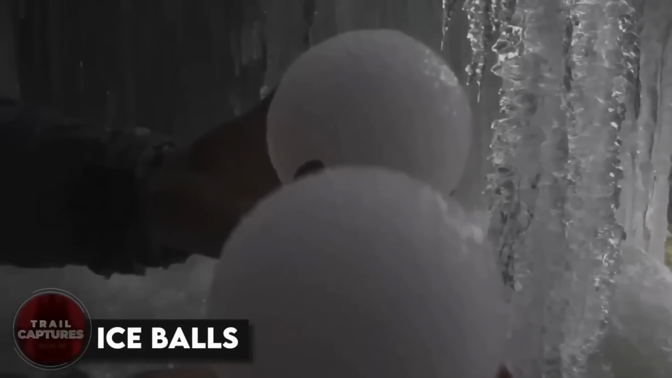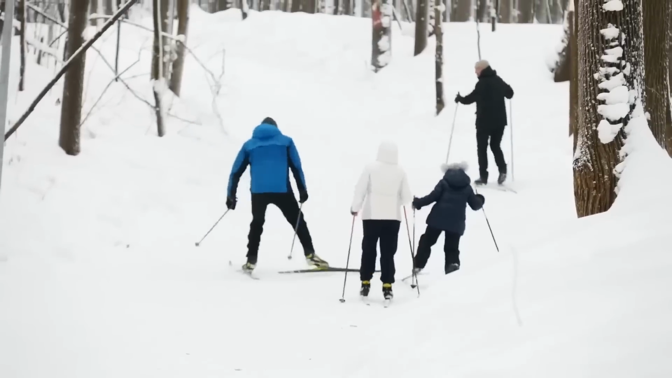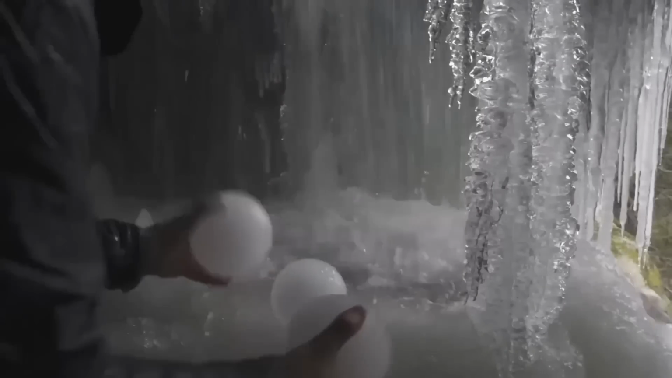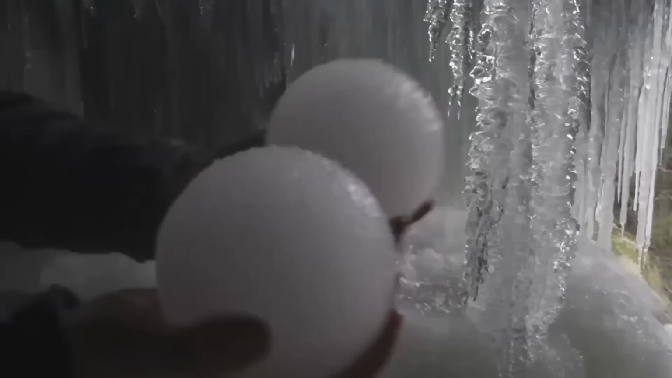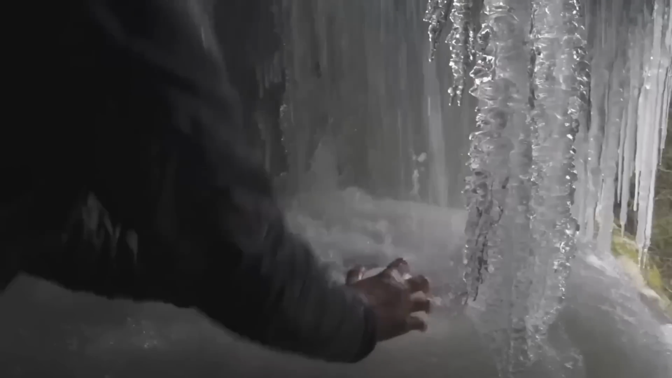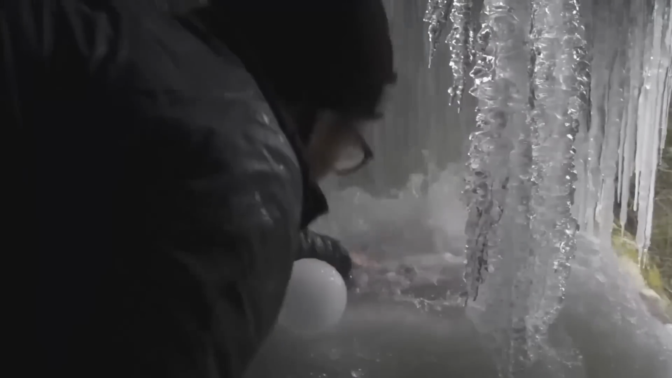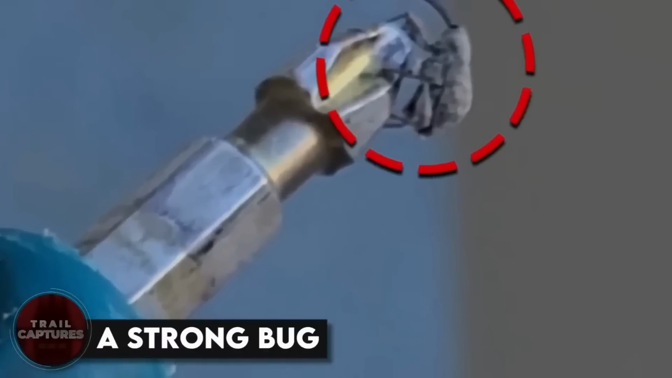Ice balls. These tourists were out looking and admiring the natural beauty when one of them discovered this strange thing happening. He found a waterfall where the water was turning into perfectly round ice balls. Don't they just look perfect? And if you're thinking of hitting a friend with it, don't play with them or use them as weapons, because they'll hurt.